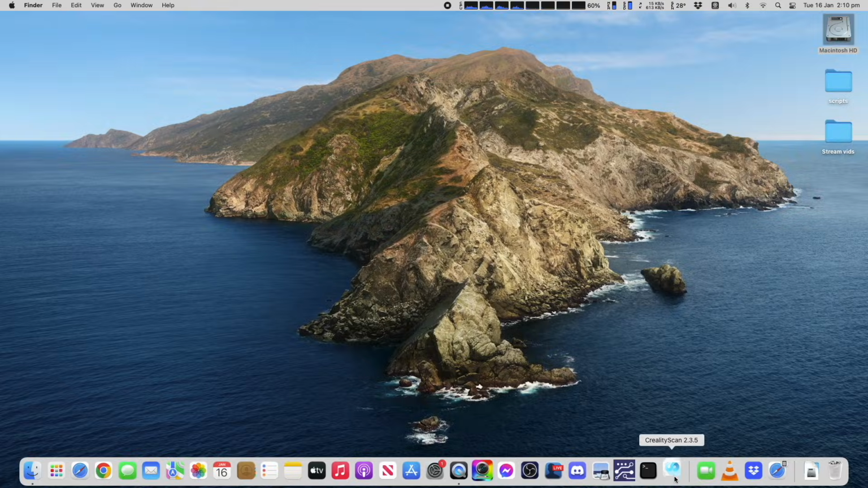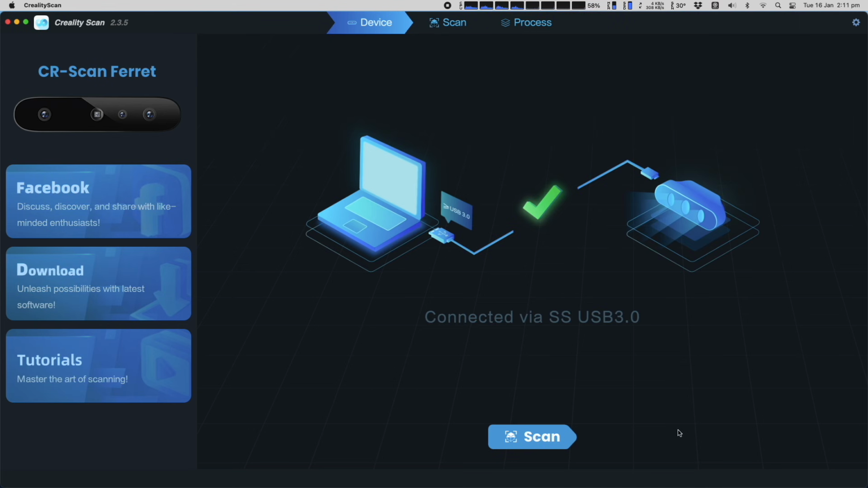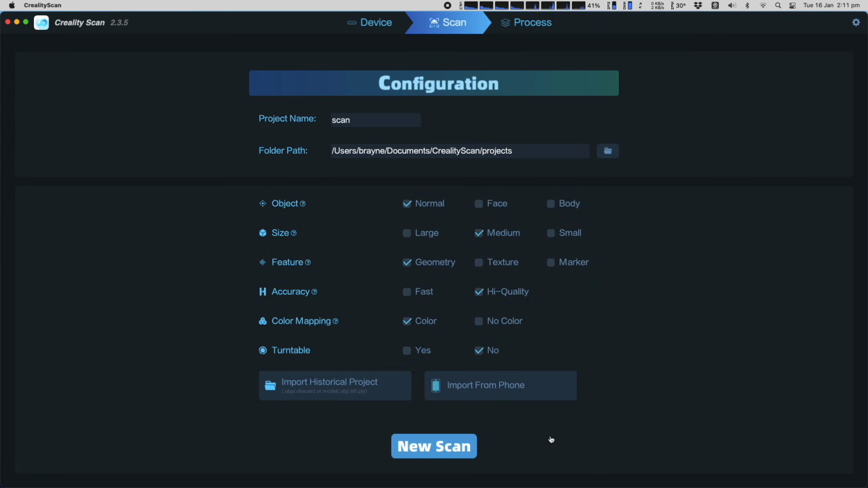When I launch the CREALITY Scan software, the splash page shows me that the scanner is plugged in and detected. If you don't see this, make sure the Ferret cable is firmly plugged in at the scanner and the computer. Press the Scan button to see the settings. Give your scan project a name. Mine is Zen Kitty. The folder path is the location where the scan project files will be saved.